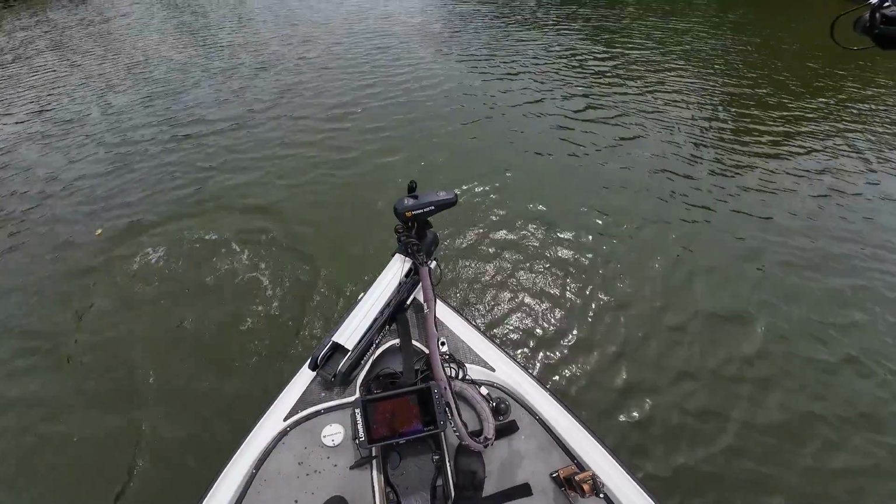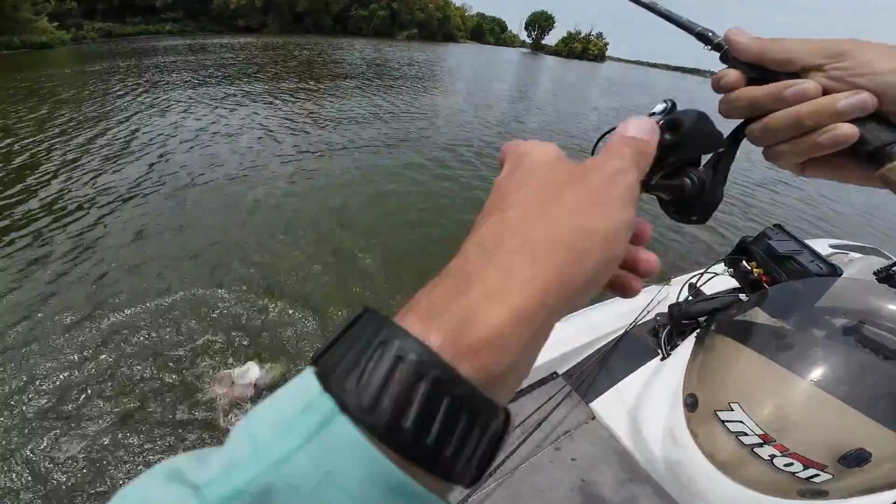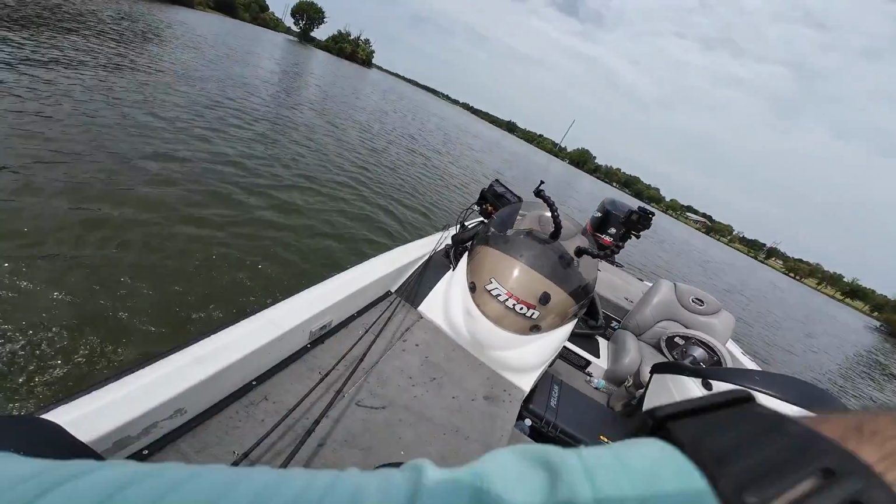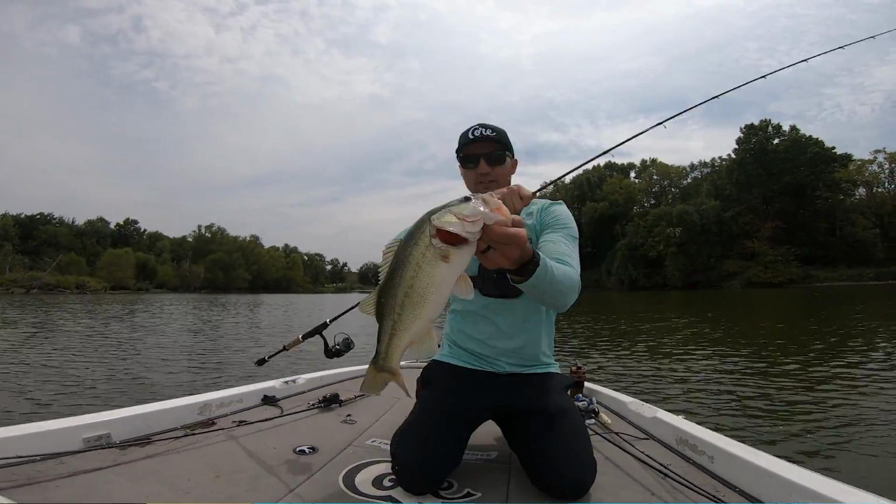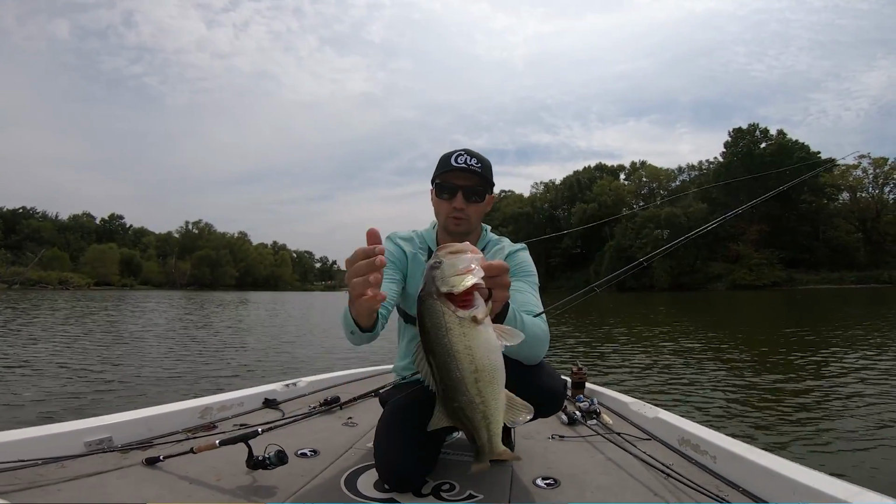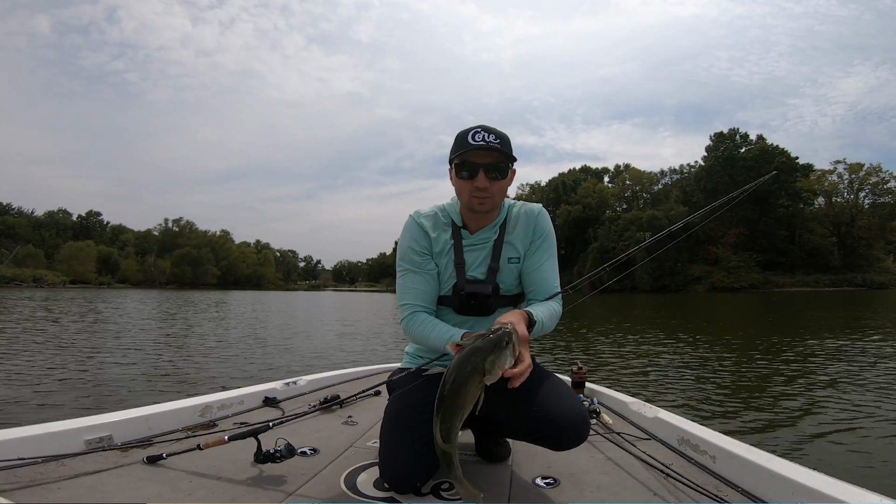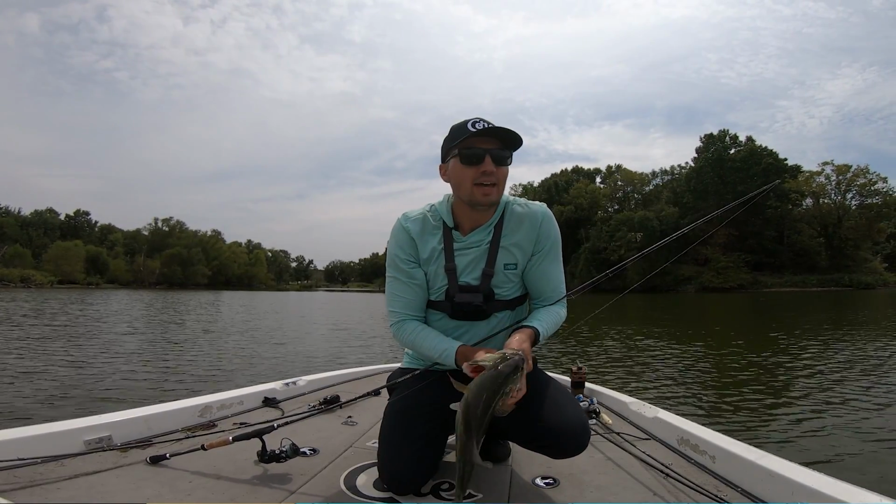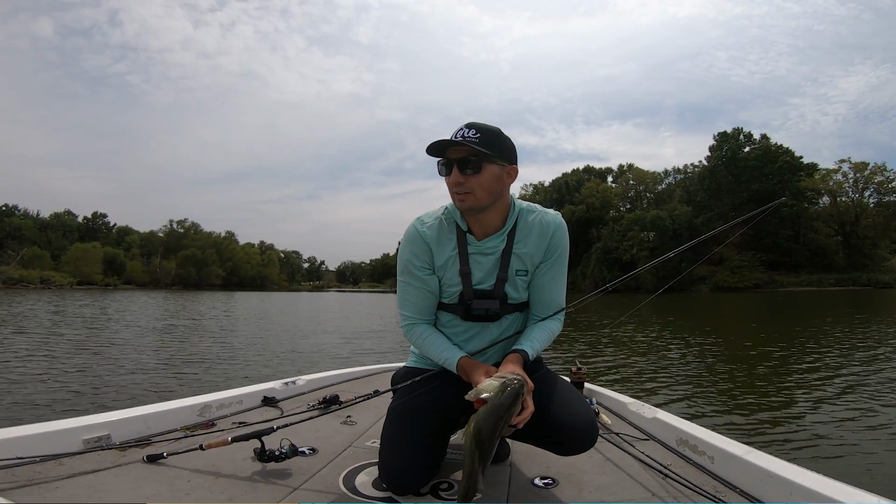That's a real good one right there. Switch over to a little prototype Core Tackle Weedless Wacky shot. Oh, there we go. Really nice fish right there, guys. Beautiful, choked that little prototype Core Tackle Weedless Wacky shot. You guys have been asking for it, and we have made one, and it freaking sticks them really well.